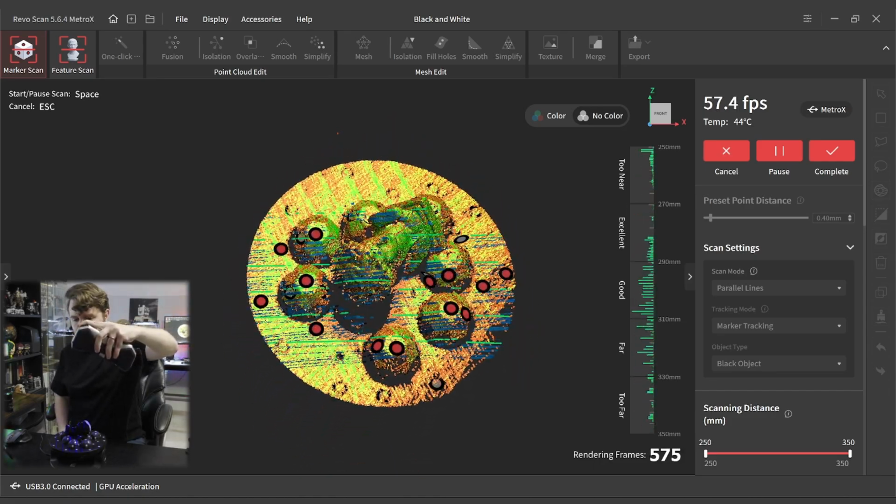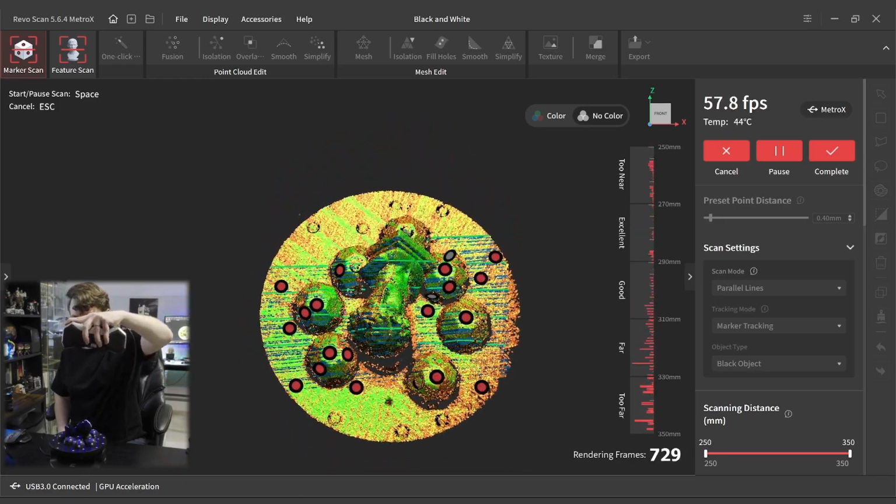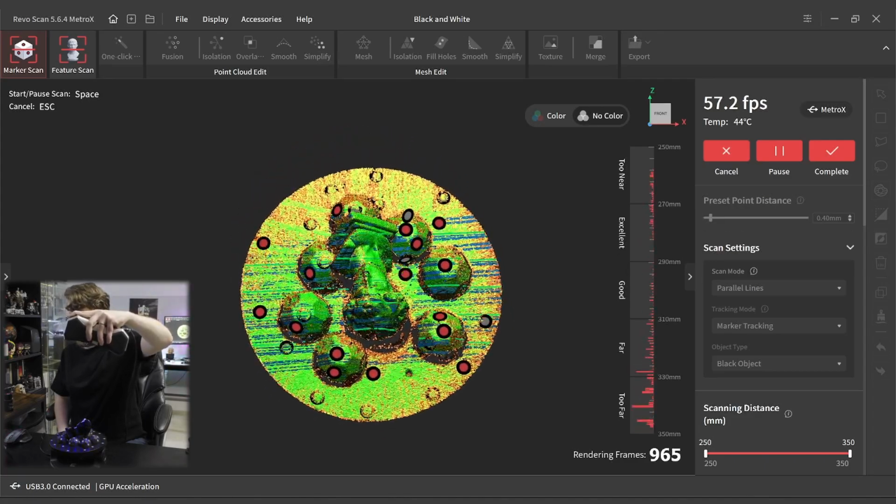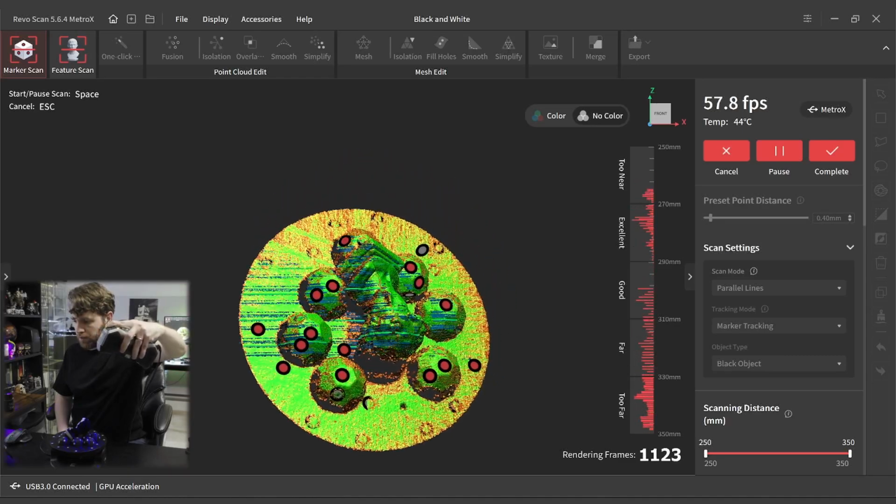Now, why don't we just always use high brightness and black object mode? Well, it can introduce artifacts into your scan, especially on light surfaces. Do I need to bring that exposure up another notch? I might. Holy cow.